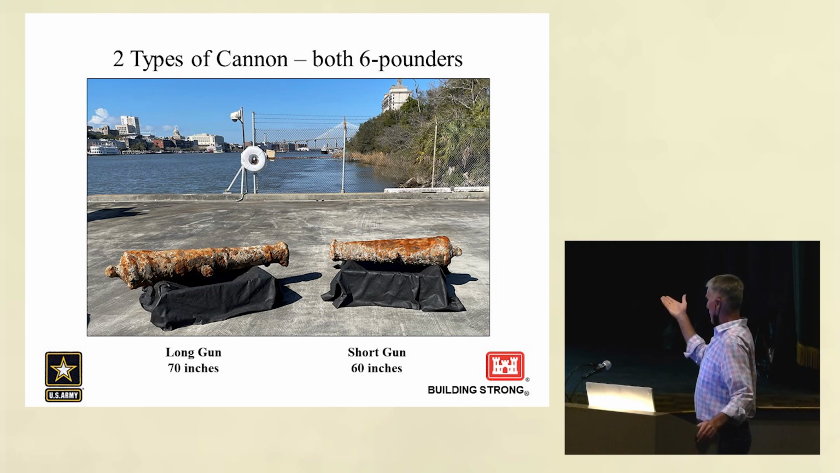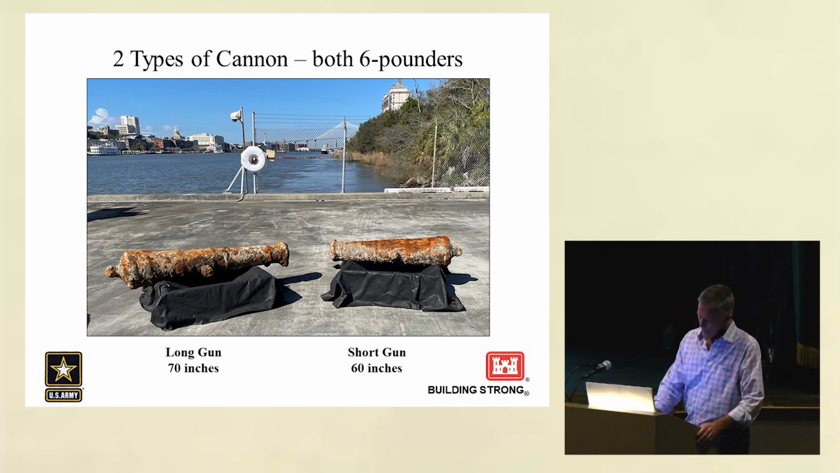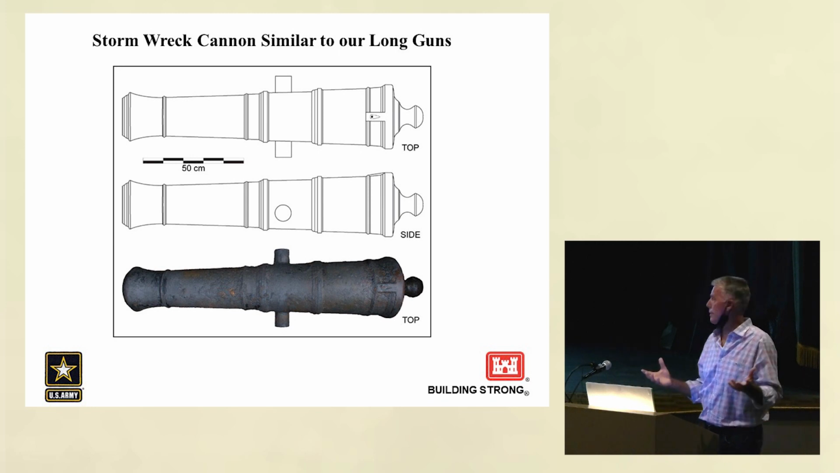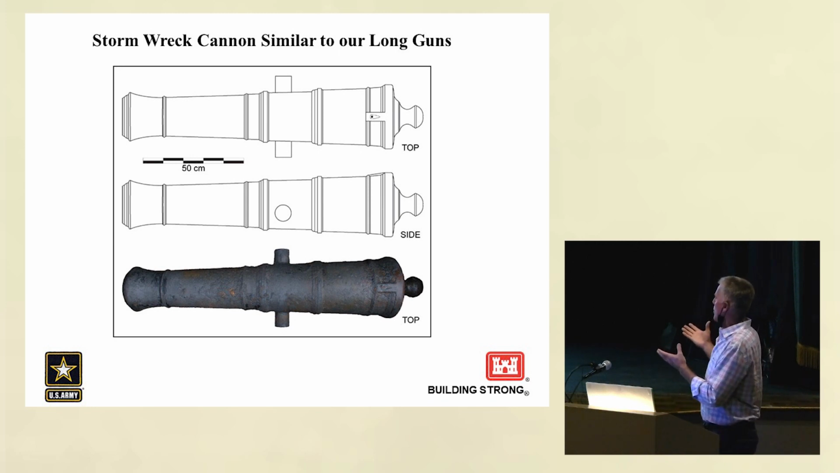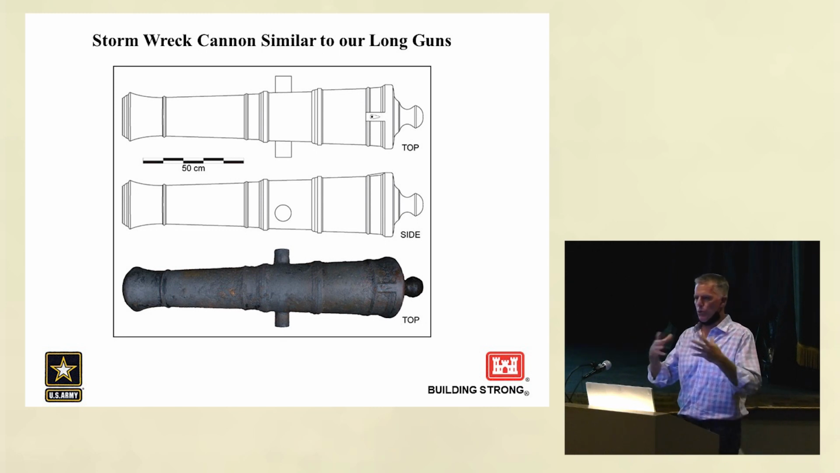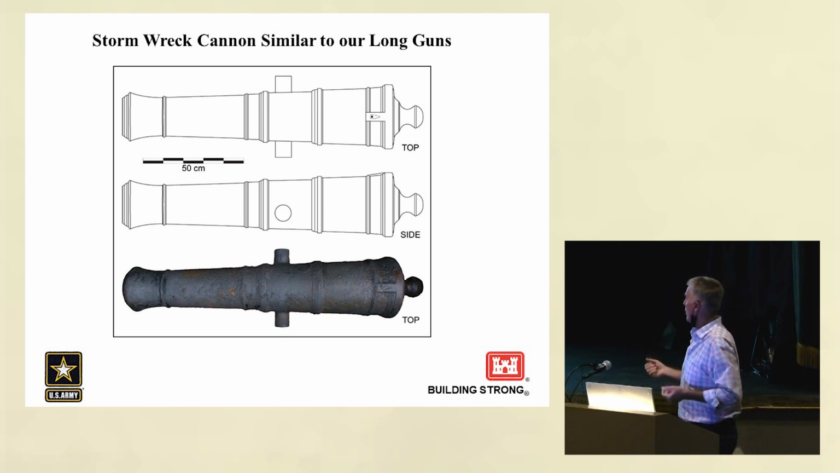Here's a great shot that kind of shows the difference in the 2 types of guns. And I would like to assume that they're all from the Savannah, but we can't say that for a fact, especially since they're of two different types, and there are 15, whereas the Savannah was a 14-gun ship. This is just an image of that Armstrong-style cannon, and this gun is from what's called the Storm wreck. And as archaeologists, you look for those correlates to compare and contrast your artifact types, and cannon are an artifact type.